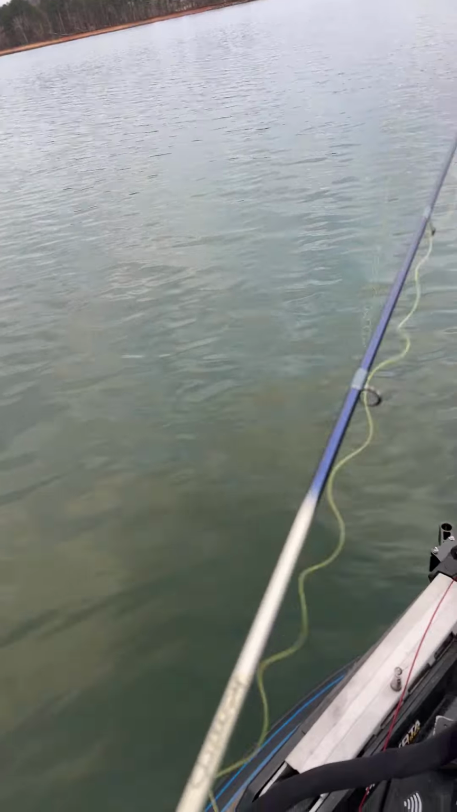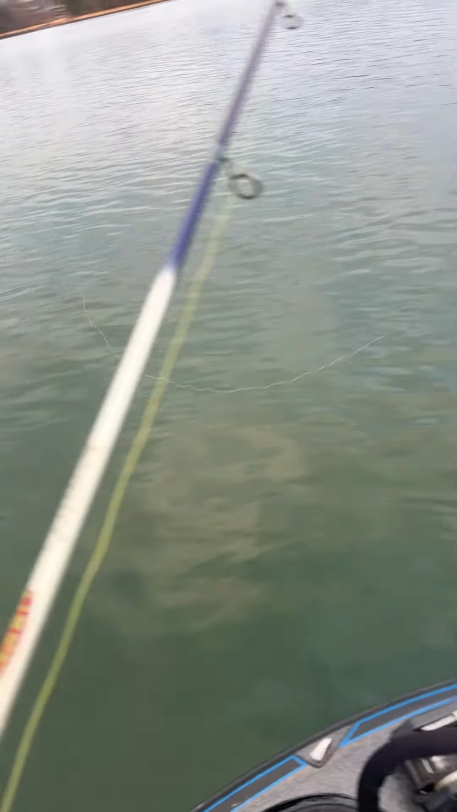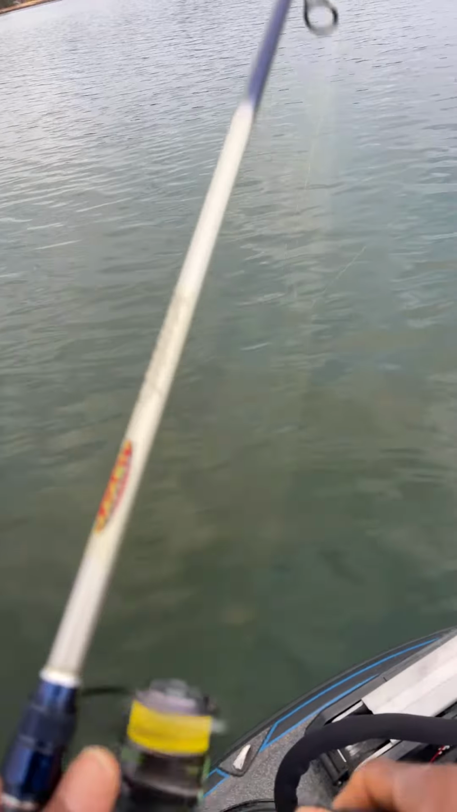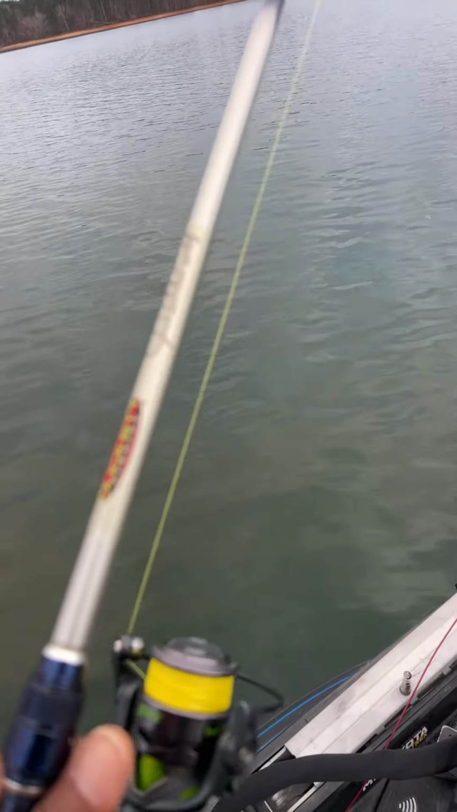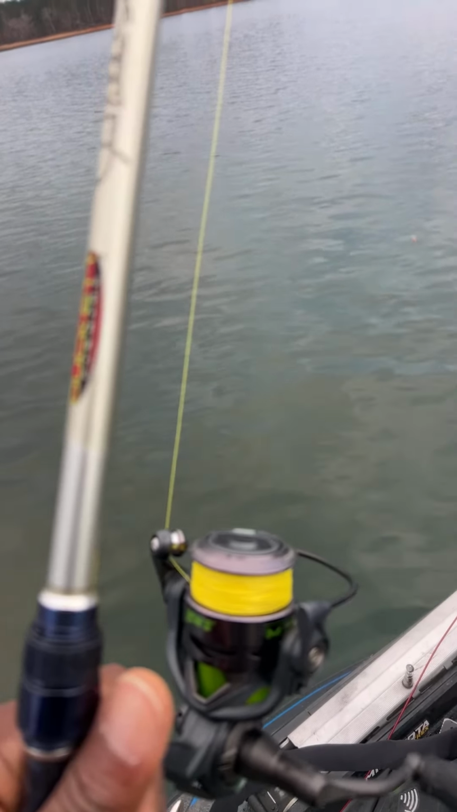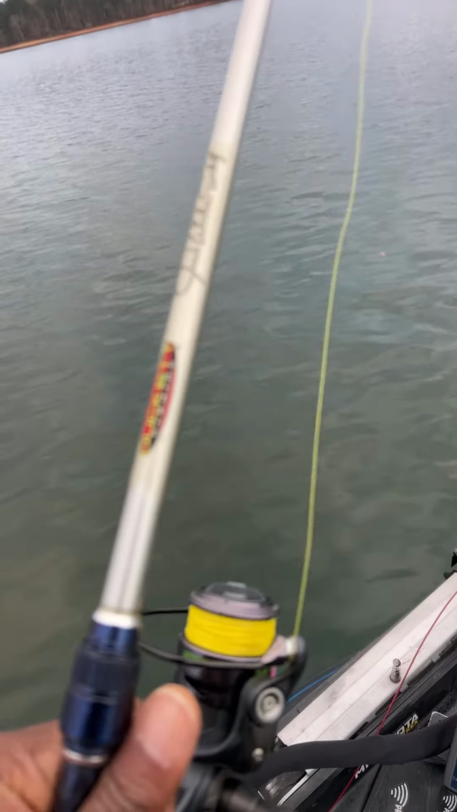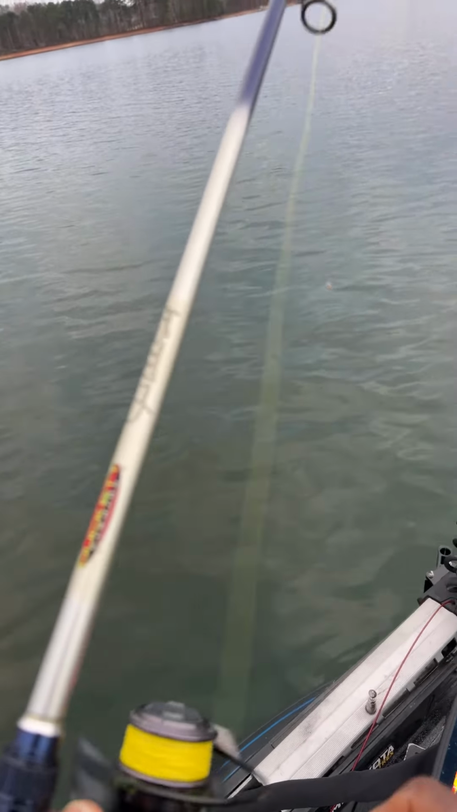All right. One more cast down there. If they're not acting right, then I need to leave. We'll pull into another little creek. Well, another arm off of this creek that I'm currently in. El Dabo says, I use tape to hold the two lines together. I do too. The type of tape I use is called Alberto.